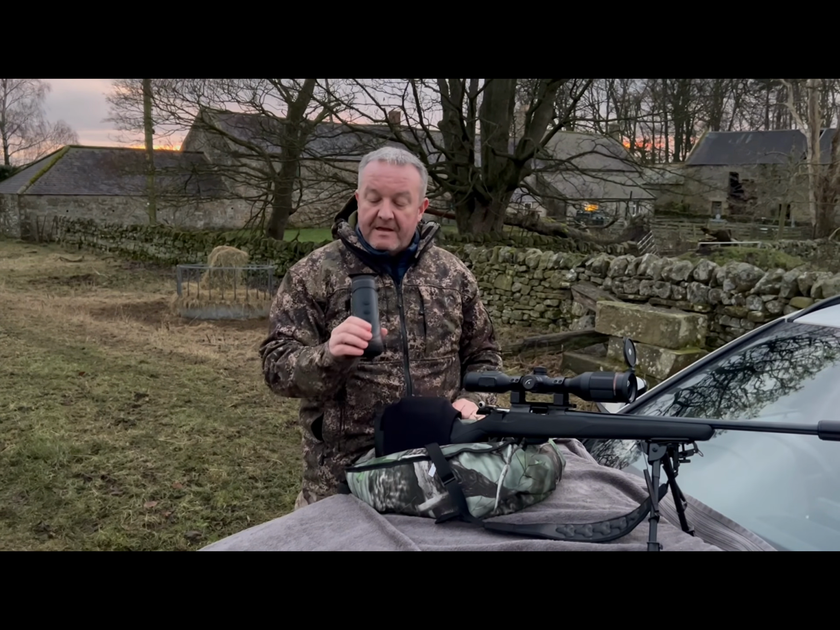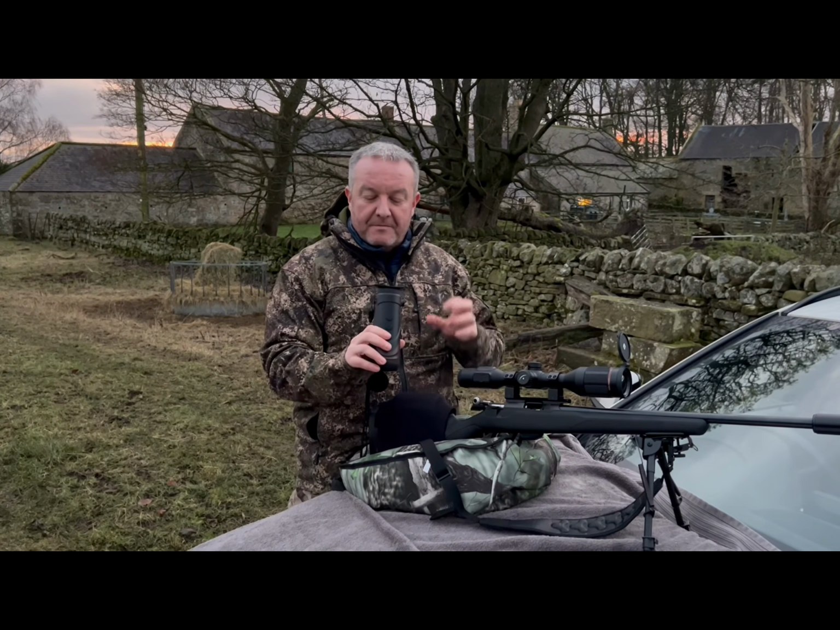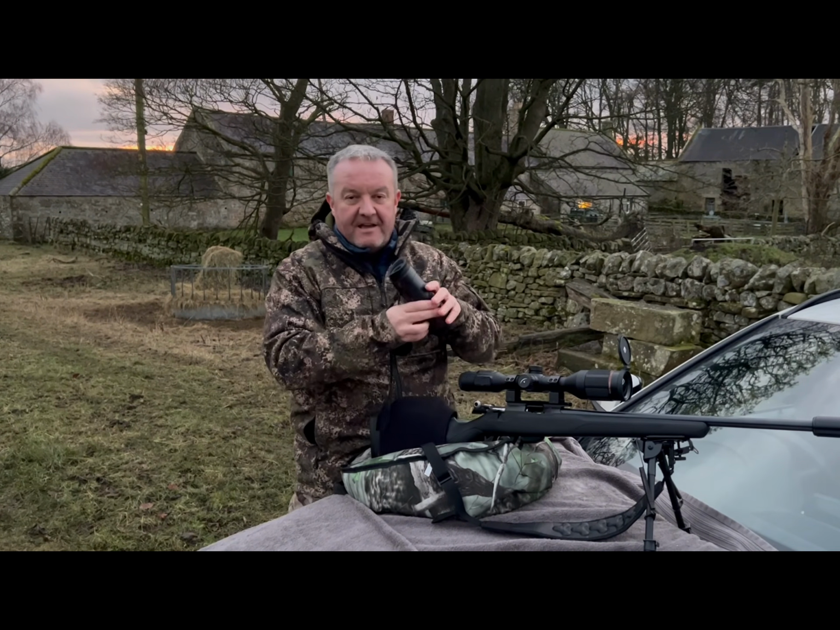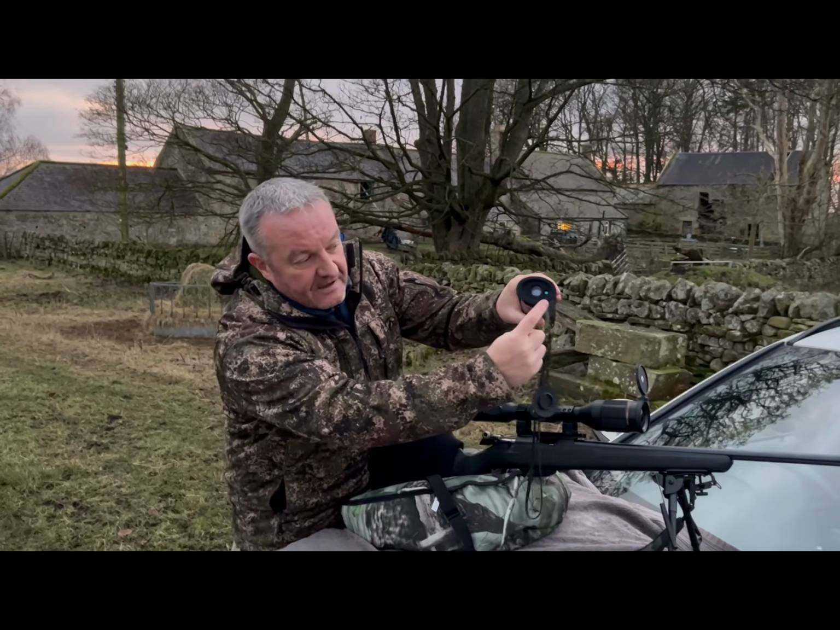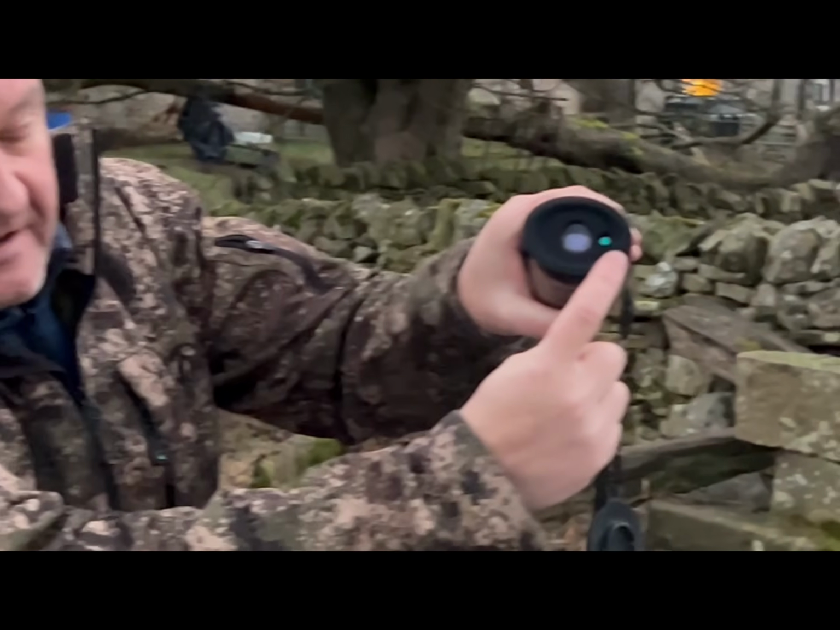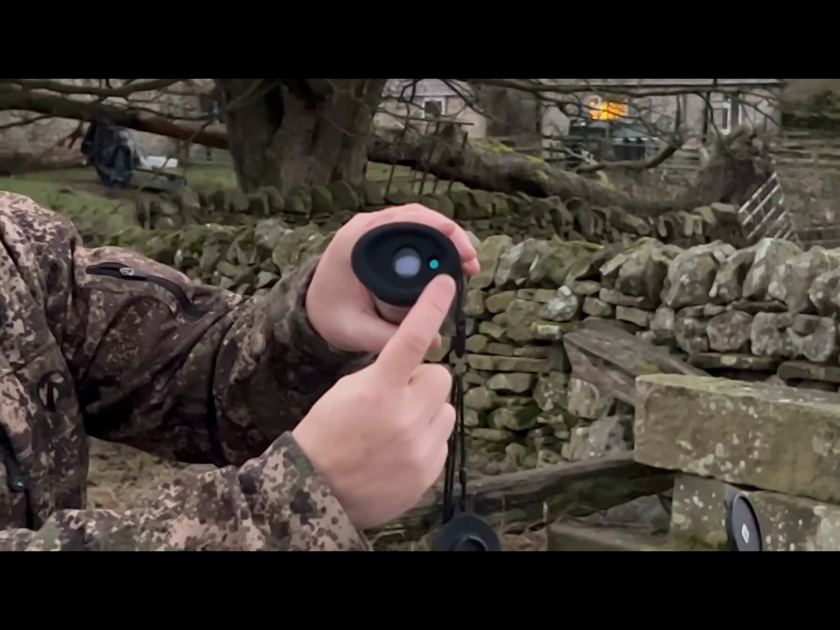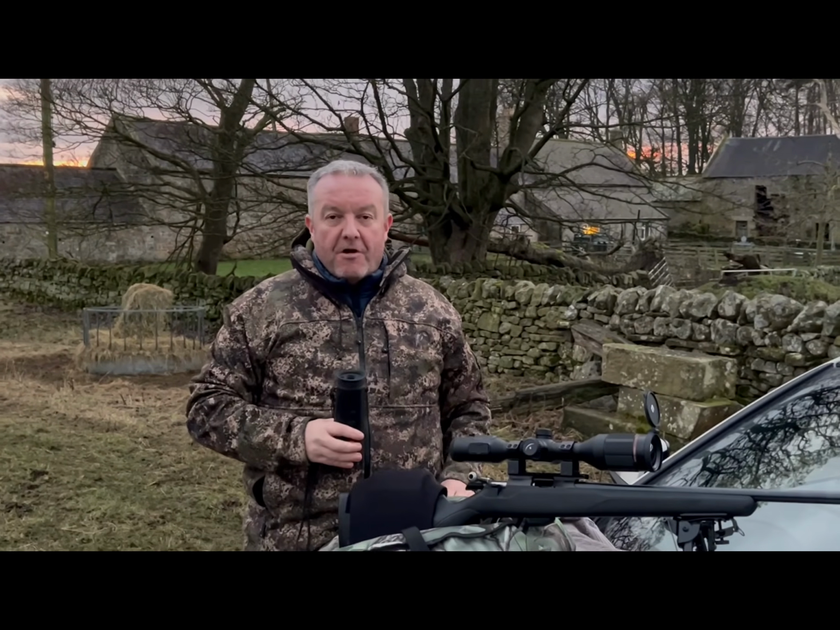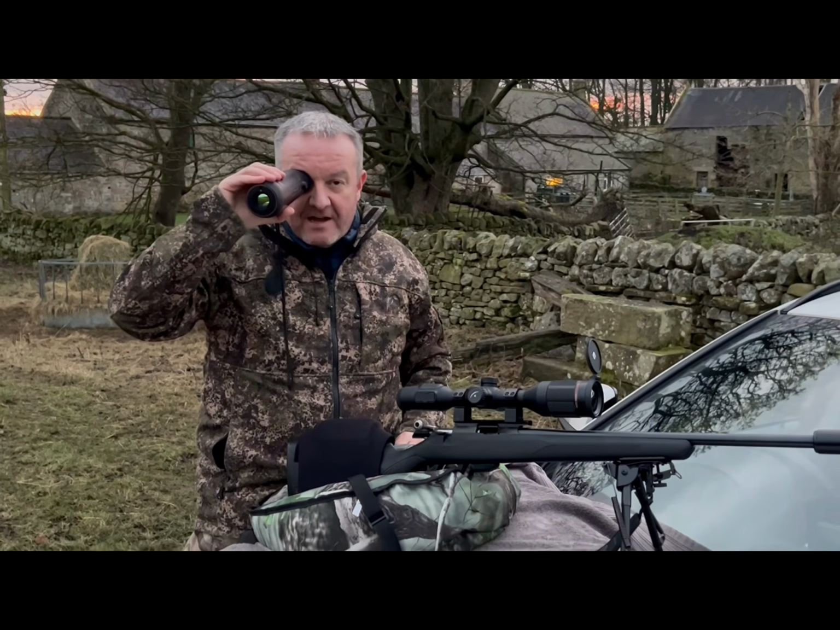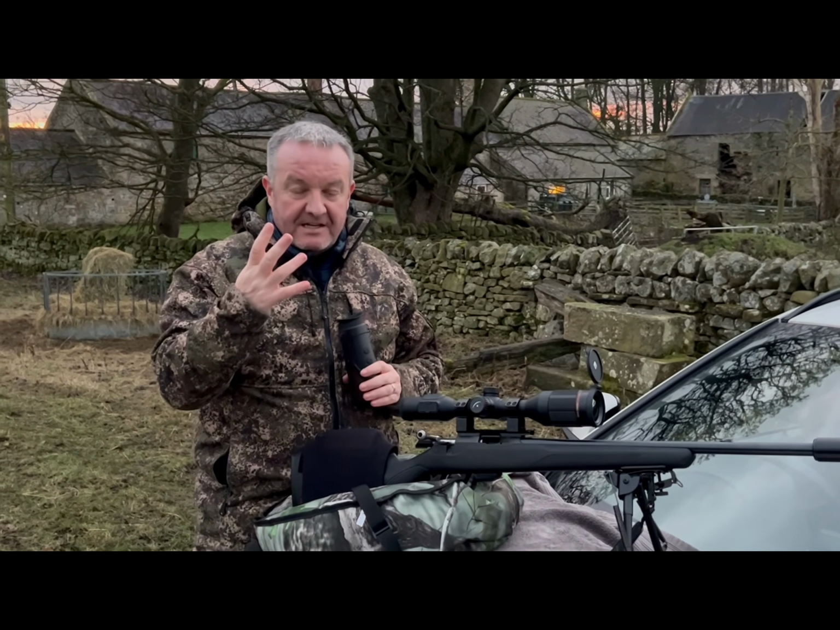There is one little perk to this, and if you can get in close on that, you'll see to the right hand side of the view there's a tiny little sensor. So when you've got this hanging around your neck and it's turned off, when you lift it and put it to your eye, that sensor picks up that you've got it to your face and it automatically turns it on.